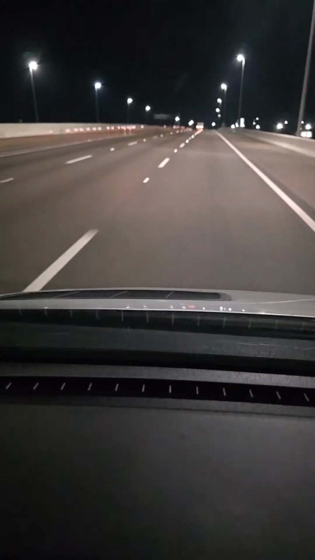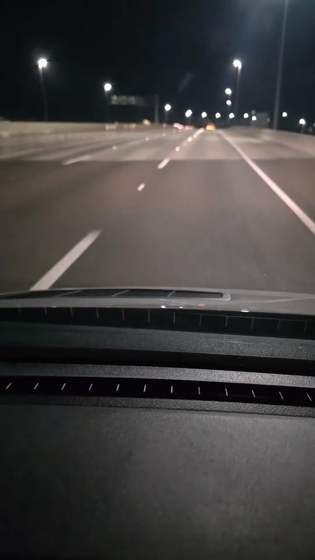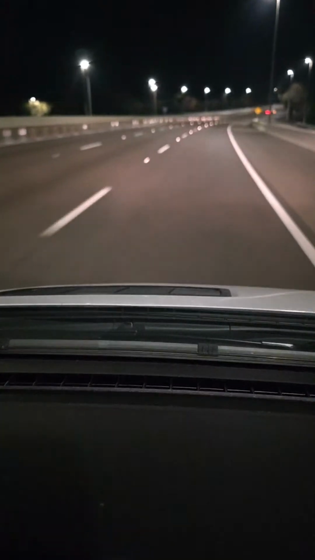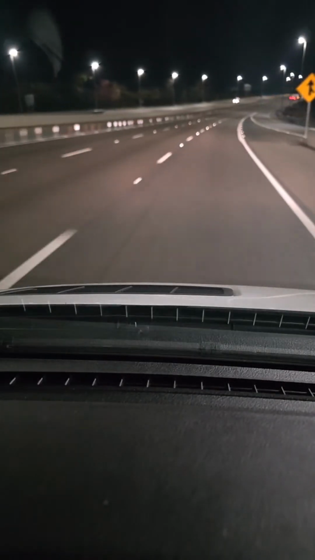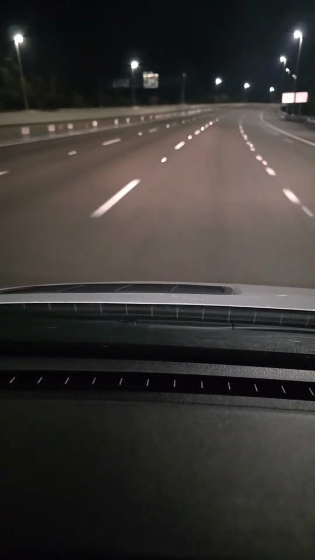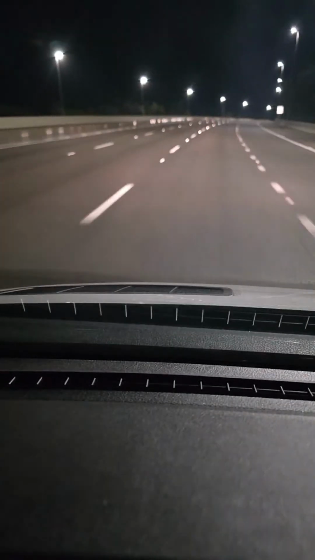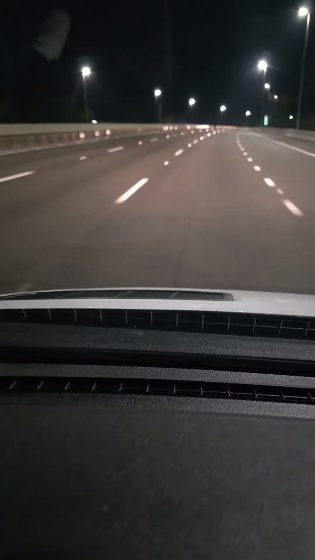Looks like we're on the Richmond Bridge. I don't know what bridges these are called over here. I don't know what the names are. You're near Busch Gardens? Yeah, I just kind of drove past it. It's probably a few miles down the road from it. I saw the sign for Raymond James Stadium. I think that's right. That's where the Bucs play.